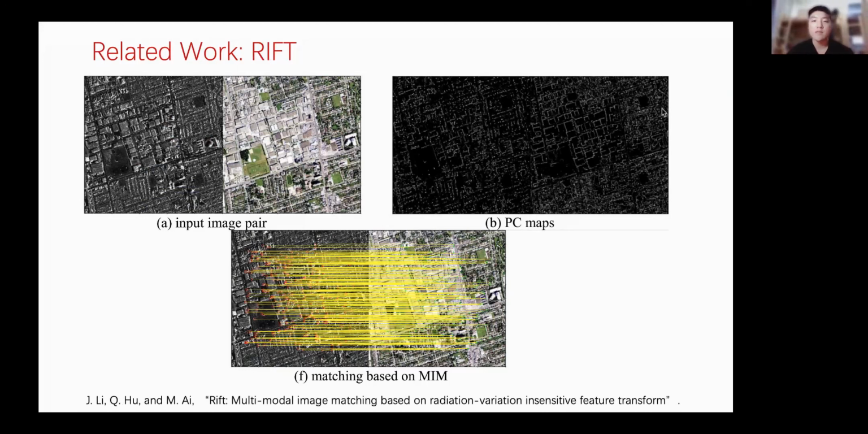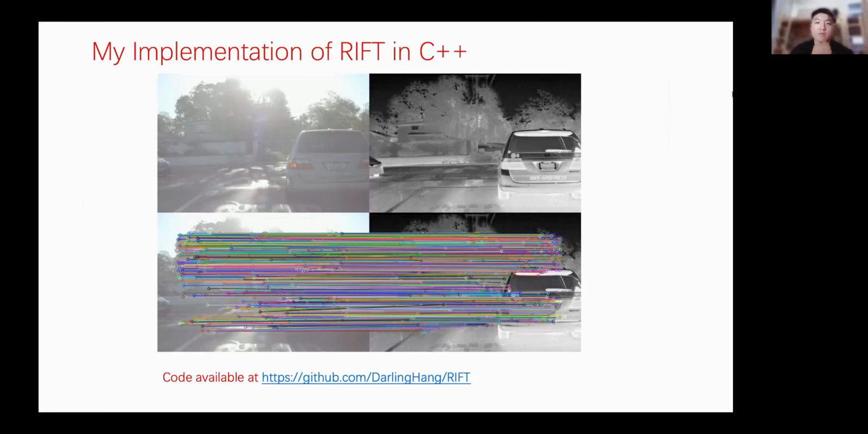The first thing that my mentor Huai asked me to do is to implement RIFT in C++. The official implementation is in MATLAB, and my implementation is much faster, and the code has been made open source. So think about RIFT. It extracts feature points and then matches them. So we can say this is a sparse approach.